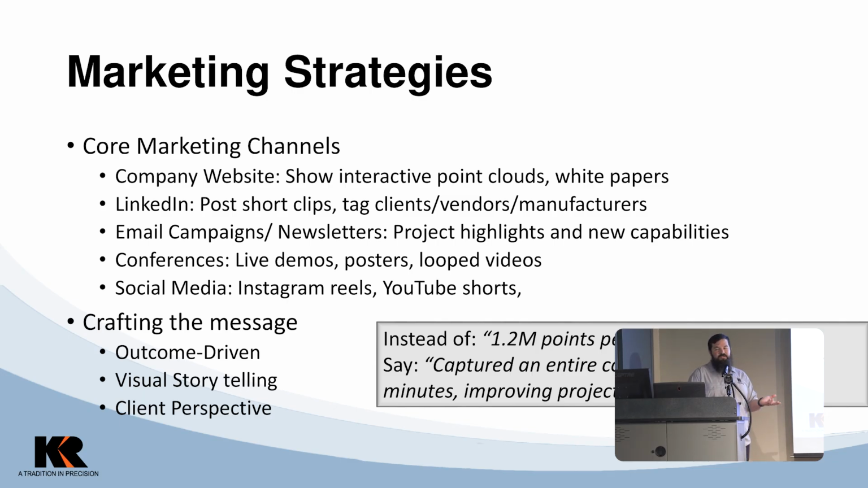LinkedIn, surprisingly, is a pretty big one, especially in the professional environment. You could do short clips. You could tag your clients, vendors, manufacturers. Every post I'm tagging GeoCue, or I'm tagging Inspired Flight, I'm tagging Leica, I'm tagging whoever I'm using in that post, in that activity, and they're impactful. I'm tagging them because chances are they're going to repost your content, which is going to push out to a larger audience. Then you have your email campaigns.